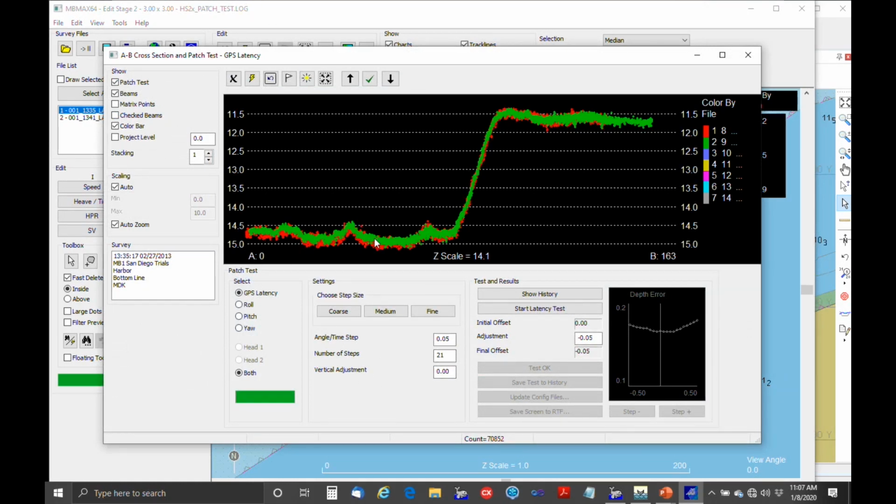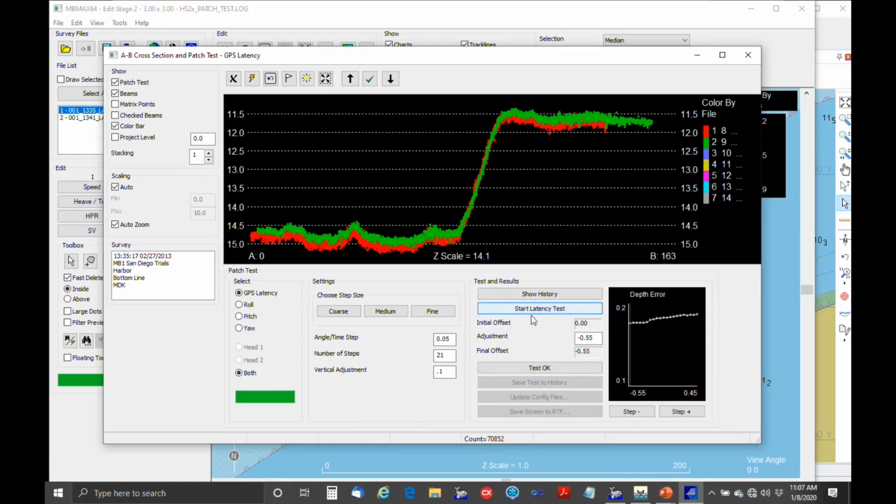If you see any kind of vertical error or bias in your data, you can come down here and change it, say 0.1, oops, start test. And you can see that that makes a tremendous difference in the results. Now we've gone to negative 550 milliseconds. So you really have to watch out for a change of the boat settlement at these two different speeds. We'll change this back to 0.